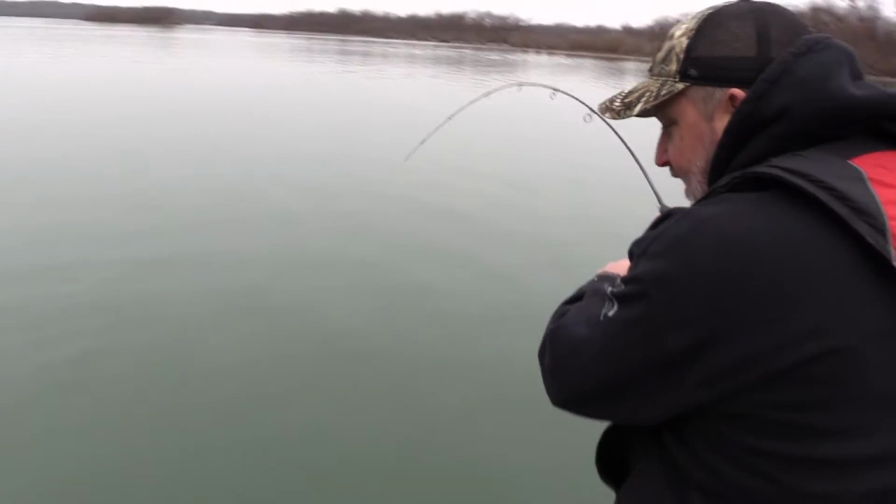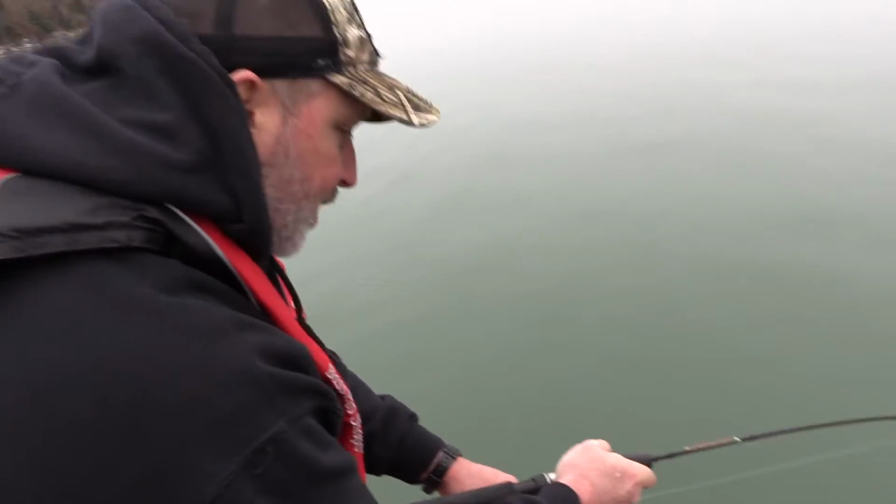There he is. He ate the Go-Go minnow. That's the second one on the Go-Go minnow. There's still a whole bunch of them right there.